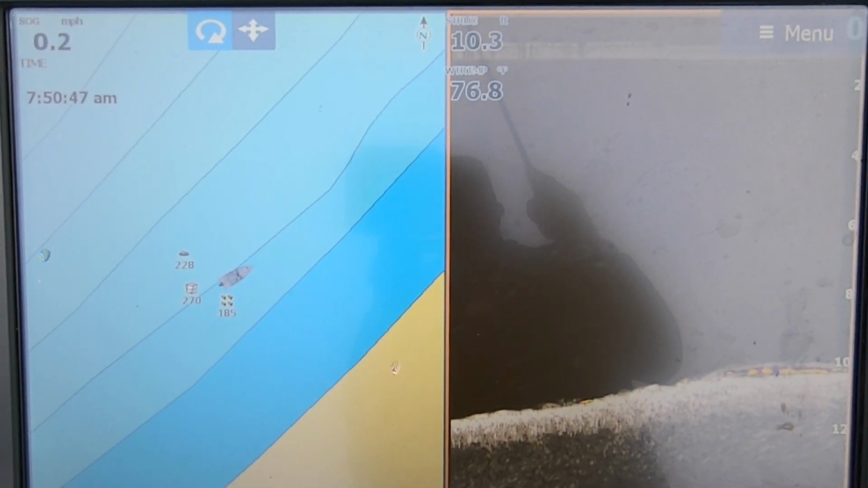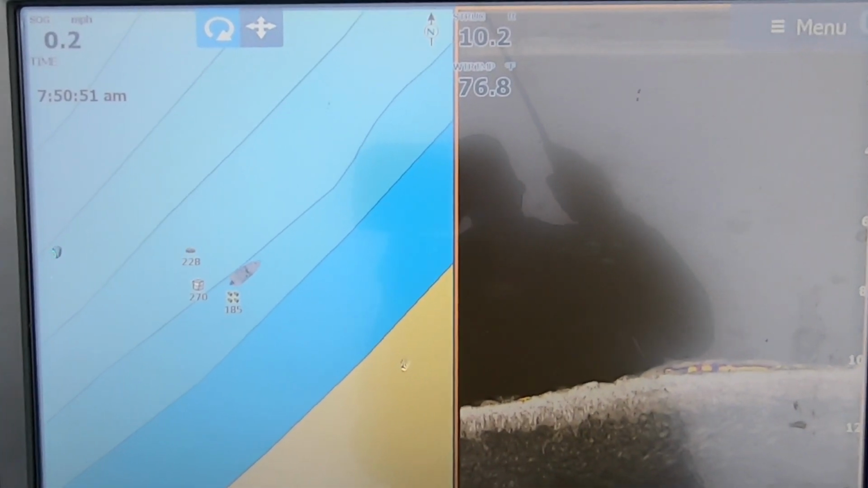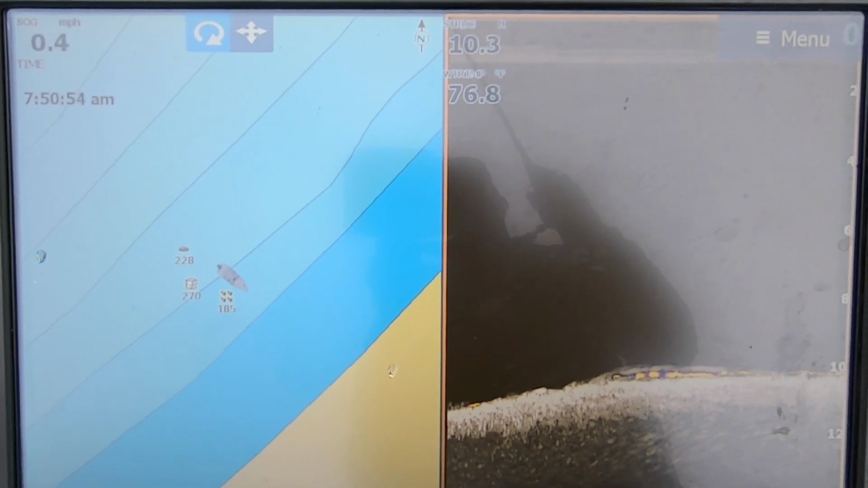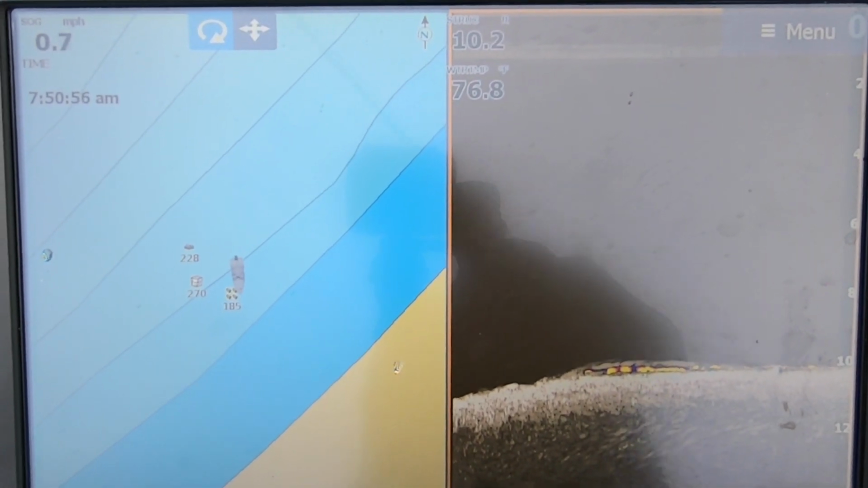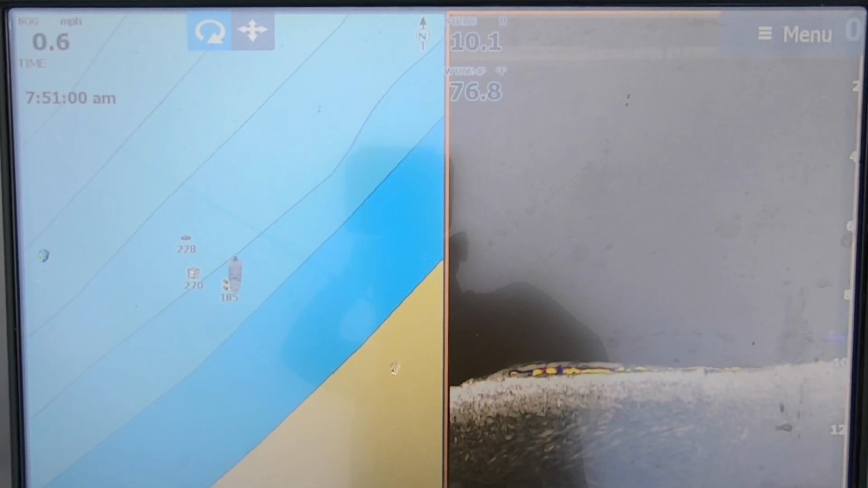Okay, now I'm going to turn and show you what it looks like. So now we're up a little bit shallower. We're starting to get some of that chunky bottom. Now I'm going to turn the front of the boat right over top of it so you can see exactly what it's looking at, what it looks like.